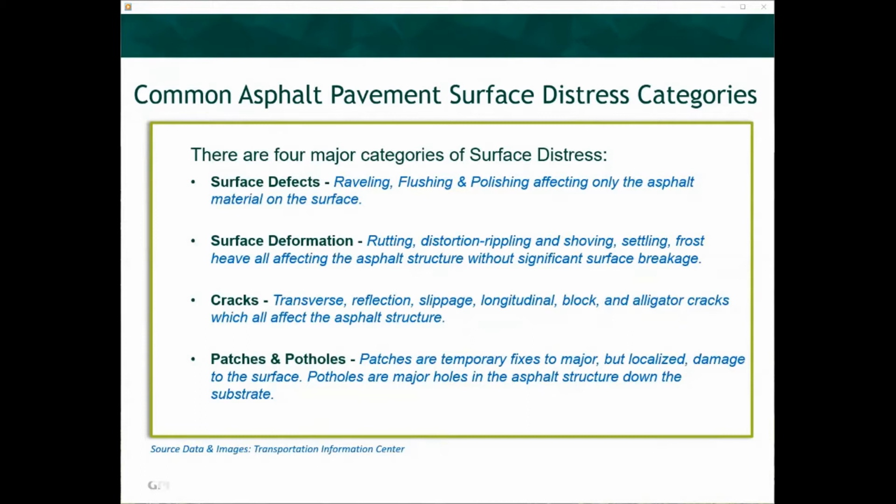Potholes occur when small sections of the asphalt dislodge from the substrate and leave a small, or in some cases, large hole in the driving surface. Countless vehicle suspensions have been broken due to potholes, and in the extreme, potholes have caused serious accidents with driver-passenger injuries and even death. The next series of slides will display individual surface distress types within the 4 major categories. All source images are from the Transportation Information Center.